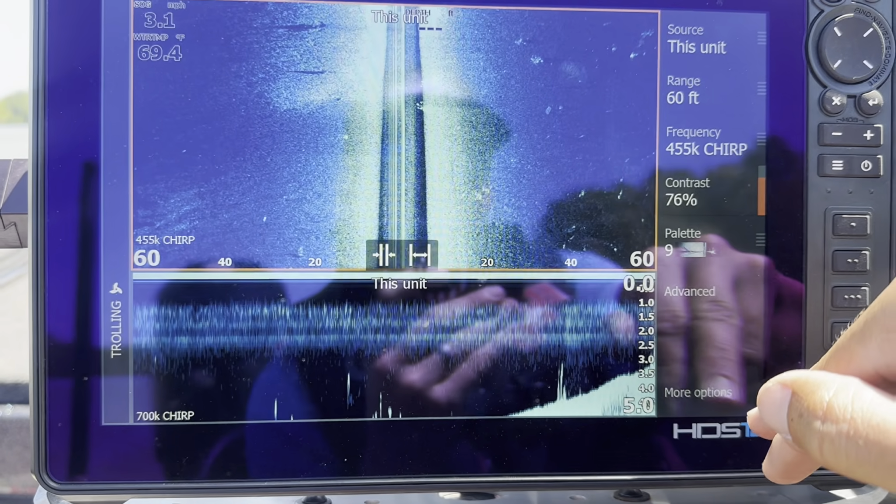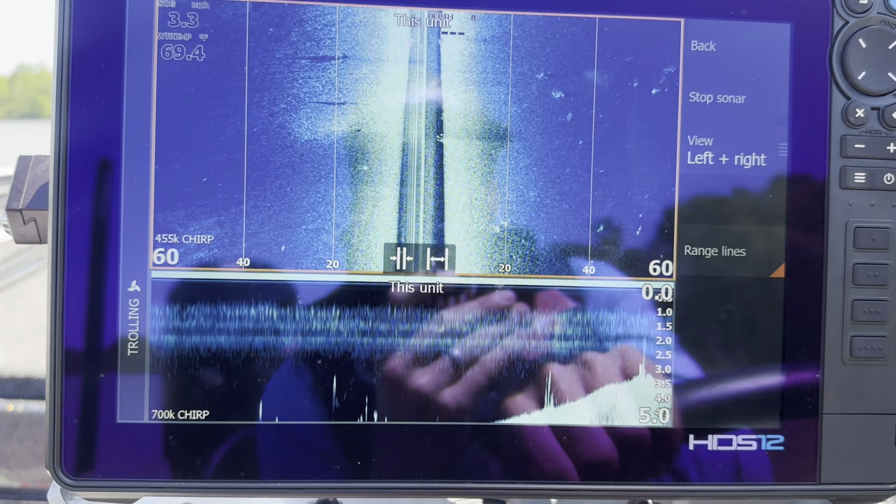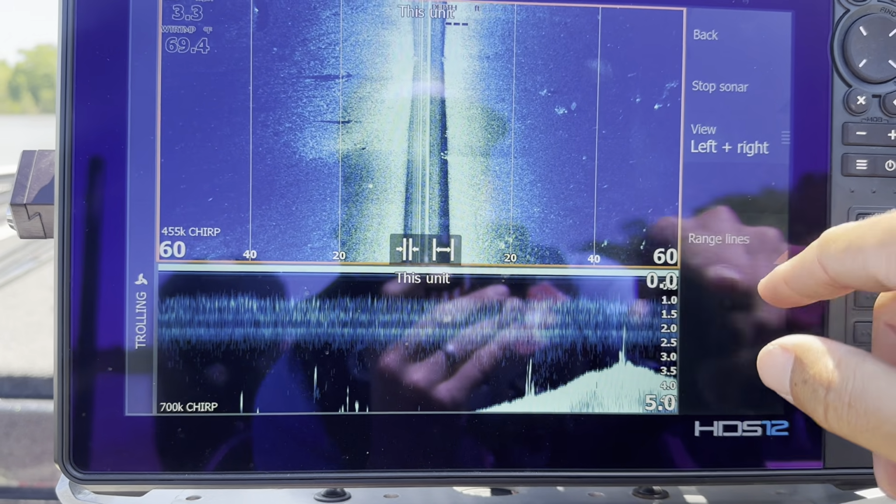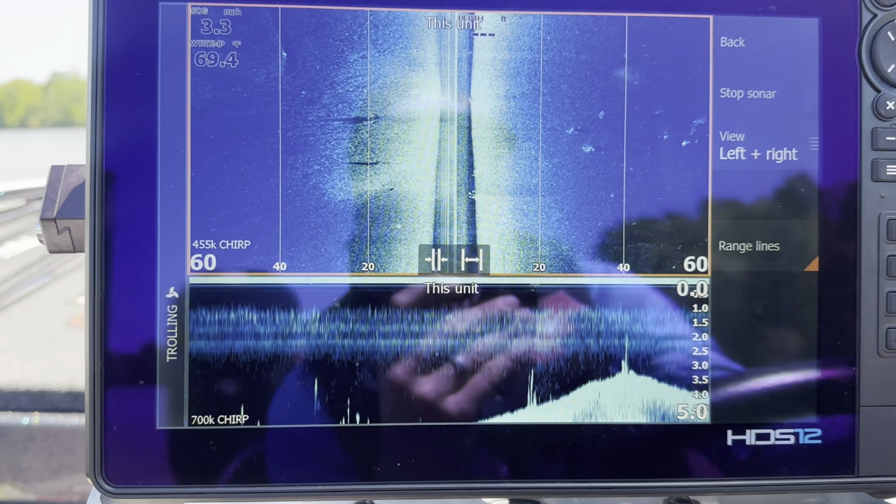Let's see what else we got. Anything else I want to show you here? If you want to put range lines on, you can do that. I have mine set out to 60 foot because we're fishing in shallow water, checking shallow water out. If I was fishing deeper, I would bump that out to 100, 120, depending on whatever depth it is.